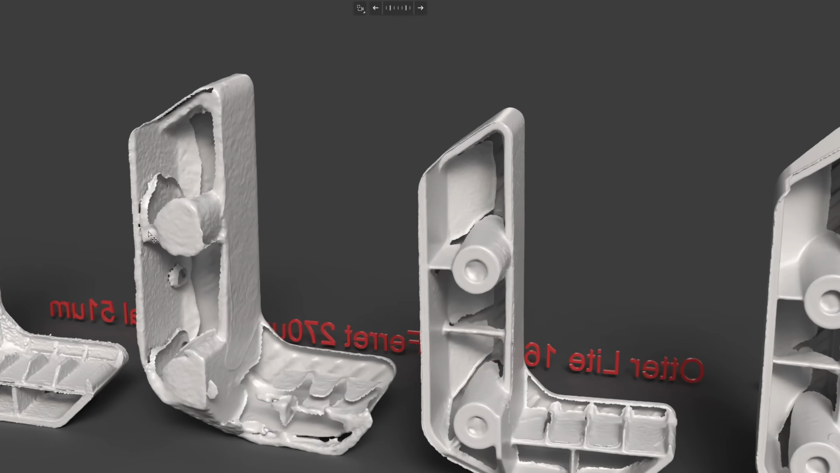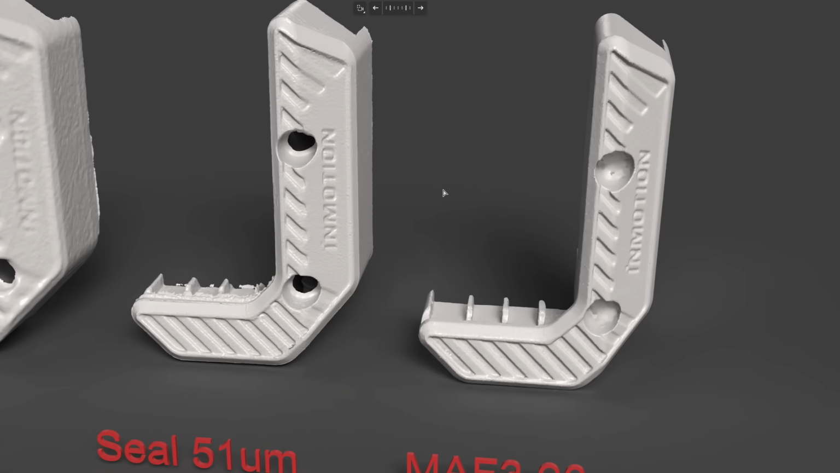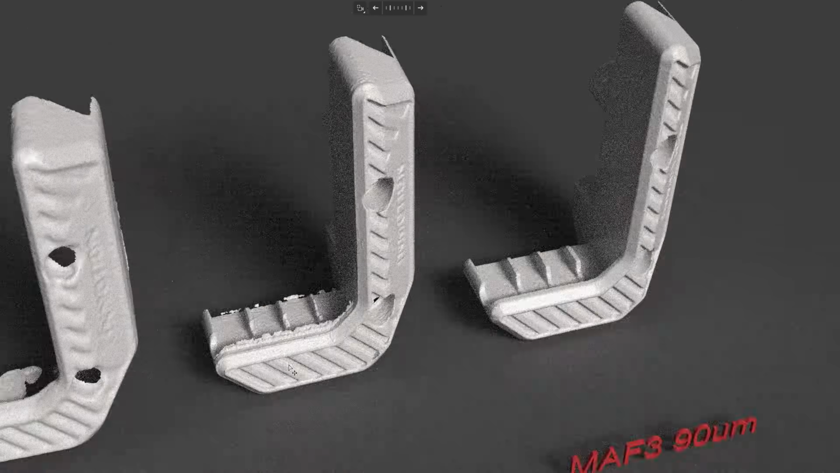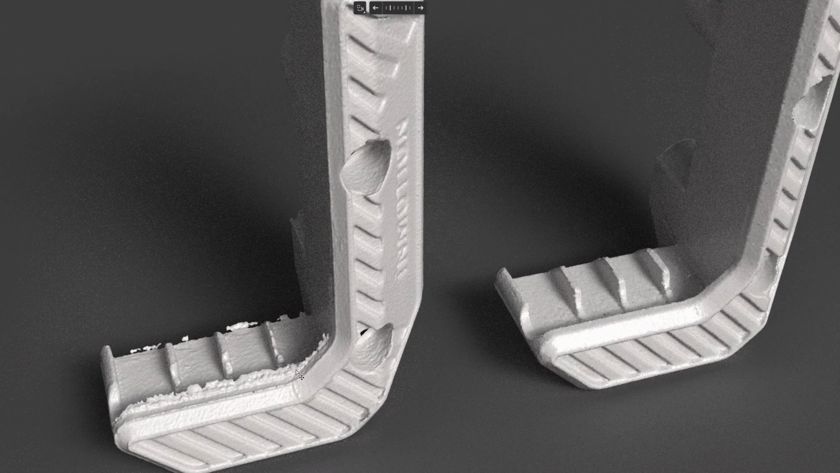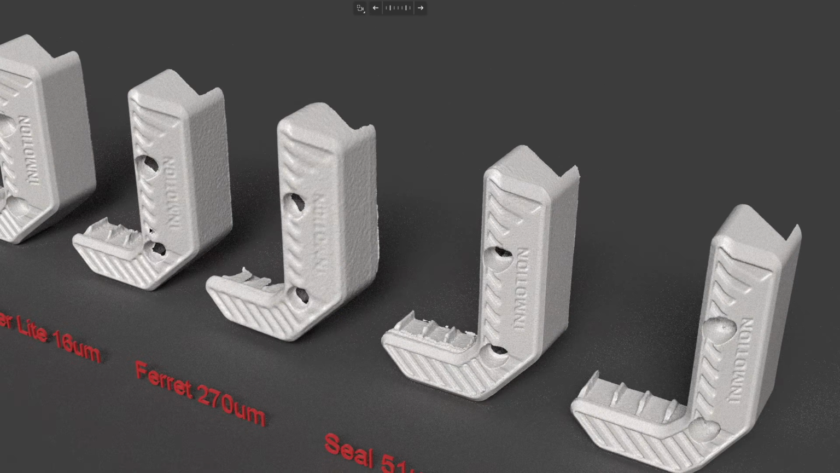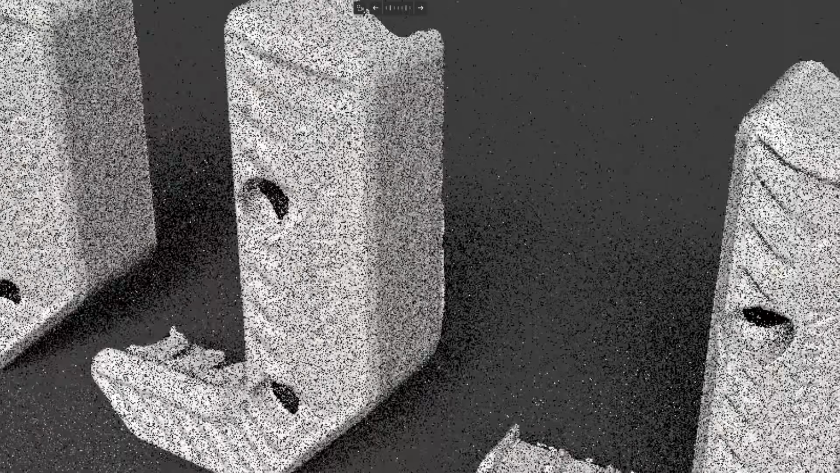And for the Ferret, it totally failed to scan this. Okay, the Seal gives a good accuracy error, 51 micron. It gives quite a lot of noise here. I don't know why. Tracking performance is okay, better than the Otter lite, but not as good as the Otter.